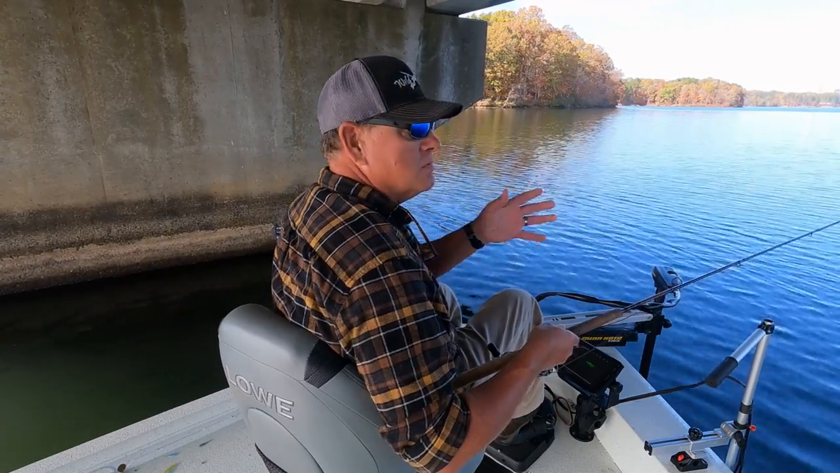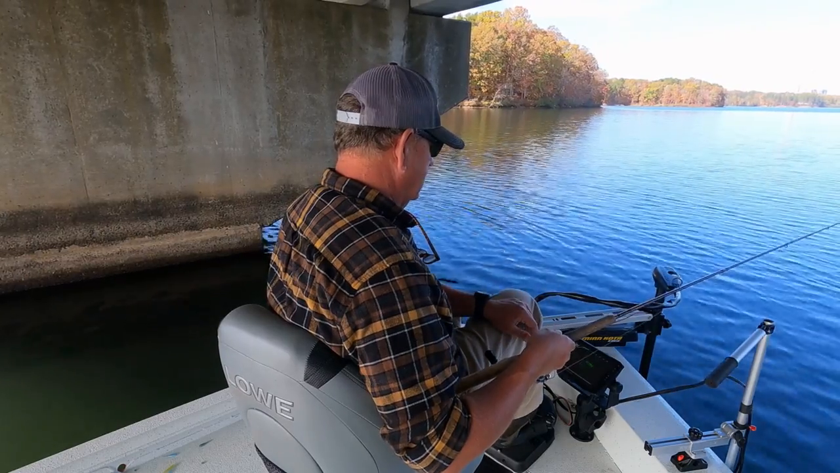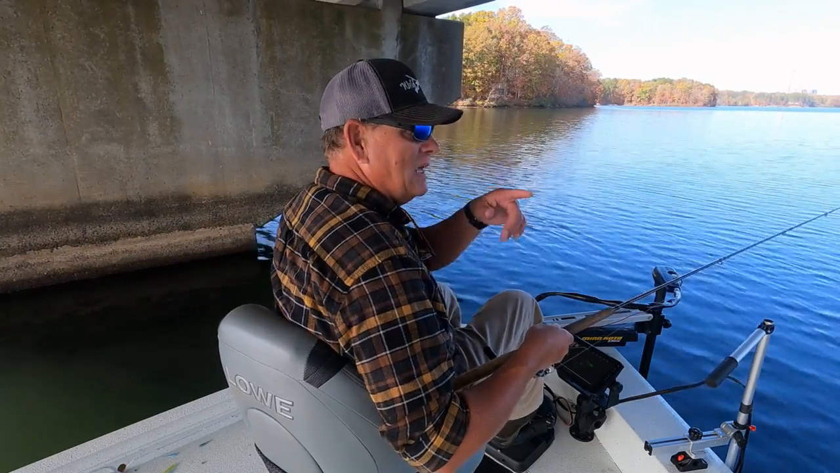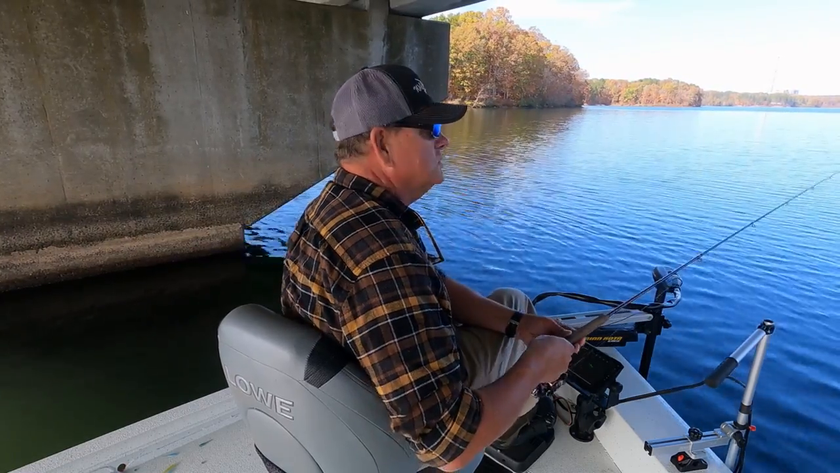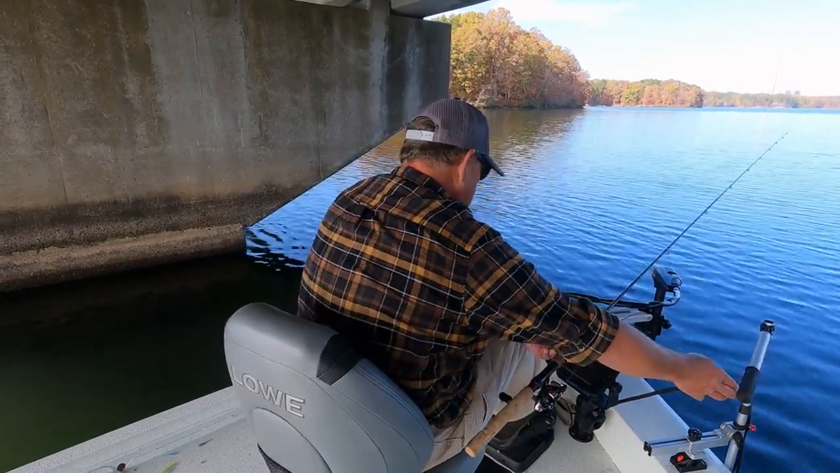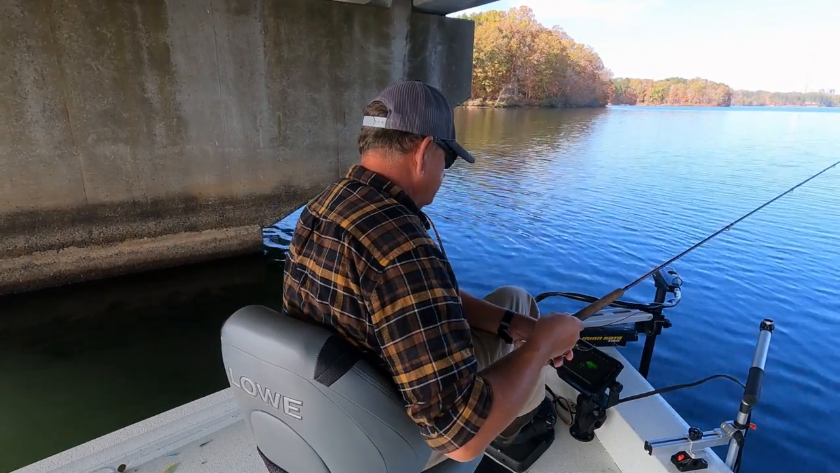They're reacting. It's just a matter of getting one to bite it and hold on to it. Now I've got the hair jig on. I came off of that pillar. I'm at the next one. And I'm just moving these lures, you know, real slow around, just trying to get one to react.